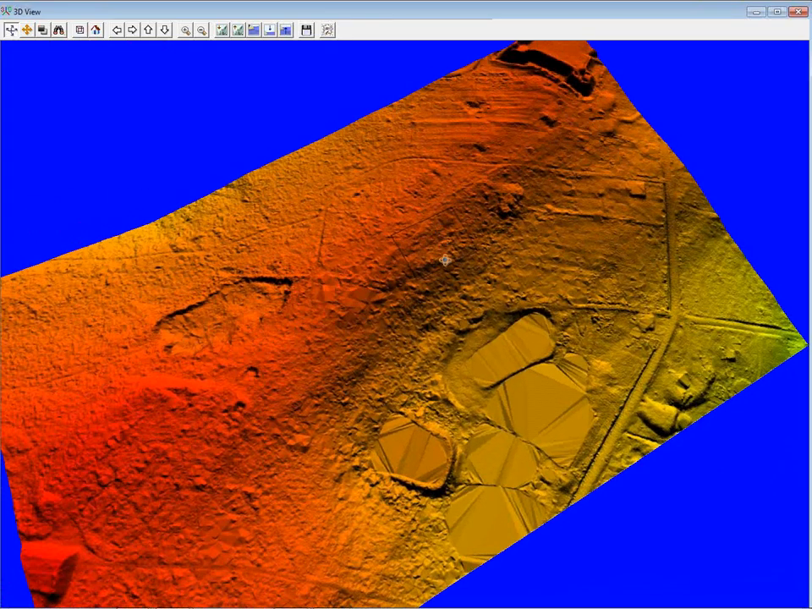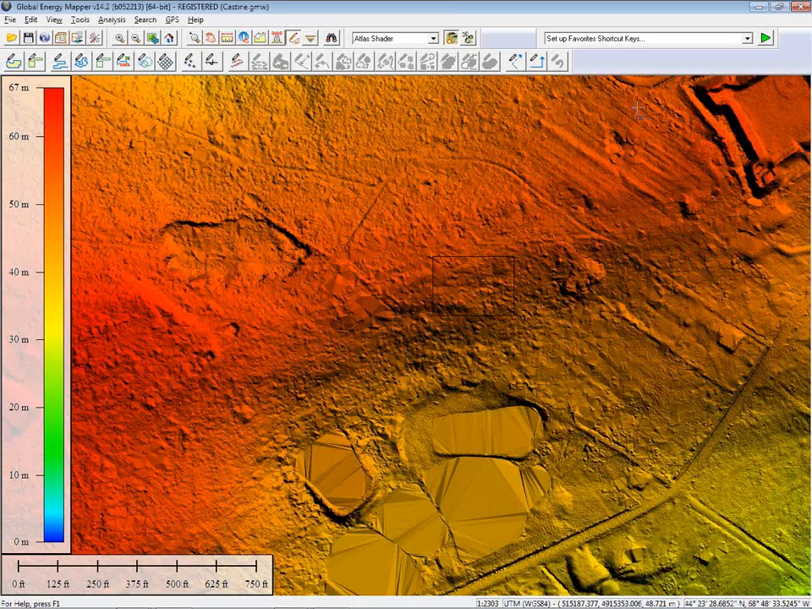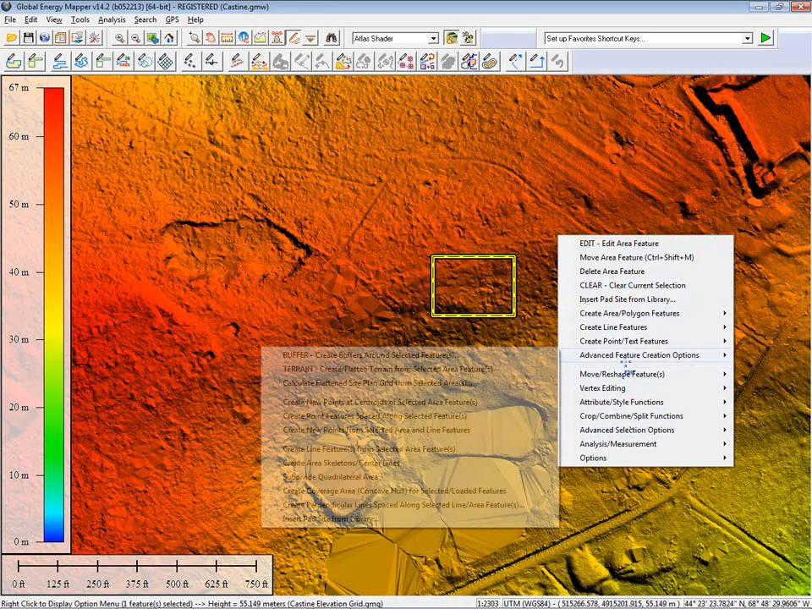My feature is hard to see right here. It's a black outline, but it's obviously not flat. There's some undulation in the terrain here. So my engineers require that this is a flattened surface. Within Global Energy Mapper, we have a very, very simple tool for creating that flattened surface.